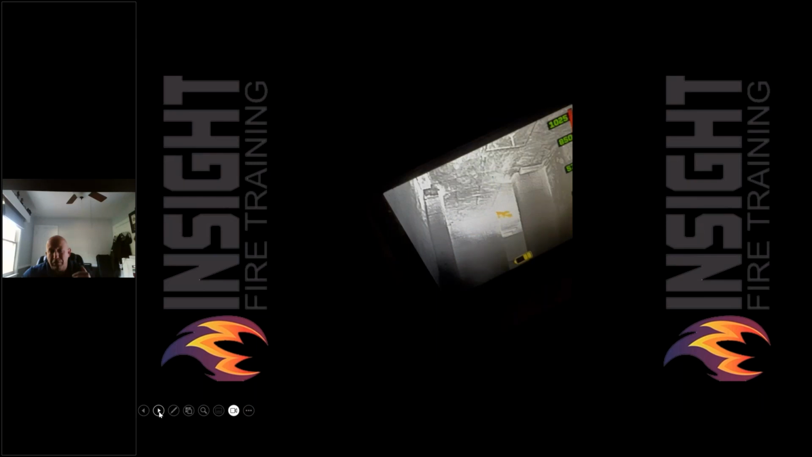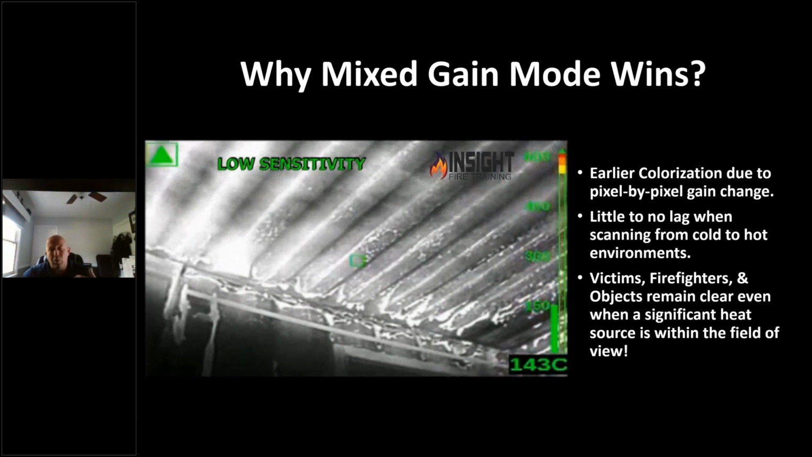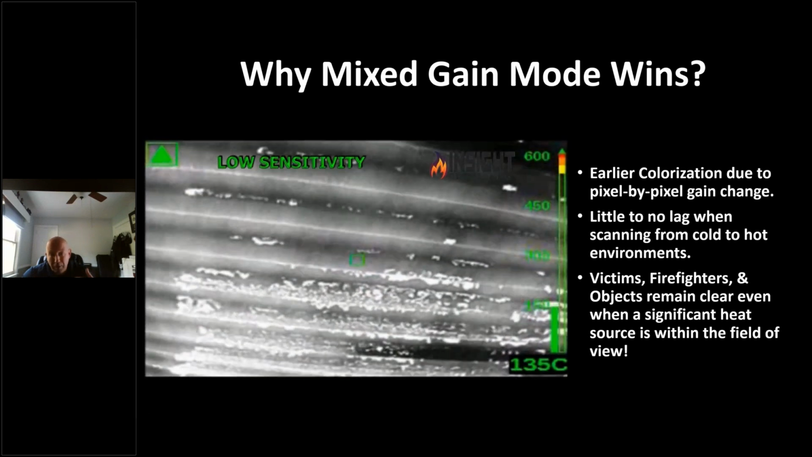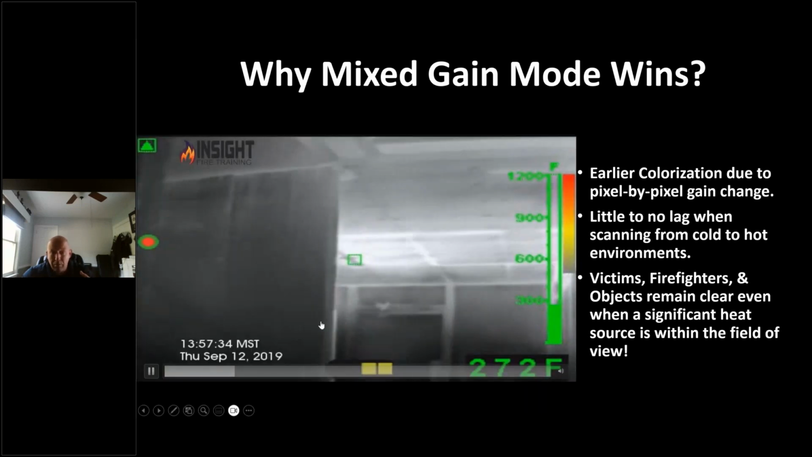We put all the major cameras side by side. They produce really good images, but you need to know when they show color, when they switch to low sensitivity. Look at them side by side. Watch it. Start with the MSA. When it switched to low sensitivity, your color went away because it won't show color again until 1,000 degrees Fahrenheit. Do you know that about your MSA? Great convection currents. Better not wait on color.